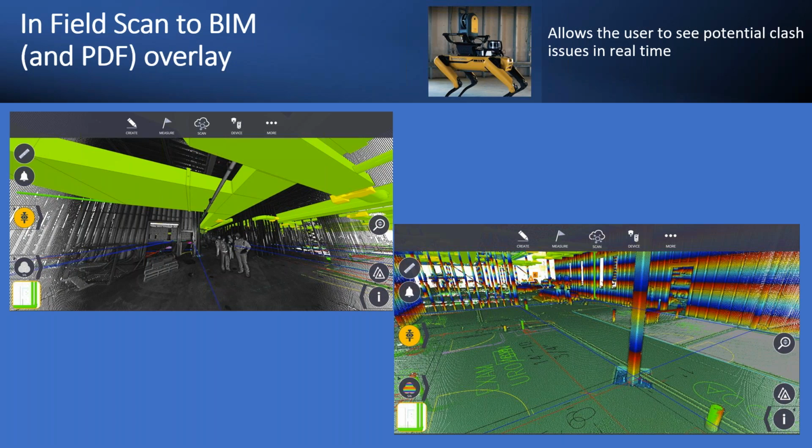With construction, things move very quickly. And if you spend too much time getting a deliverable, you miss your window of being able to address issues when it saves you money. So the construction market really looks for in-field workflows that move at construction pace and speed to recognize issues as soon as possible to save as much money as possible.